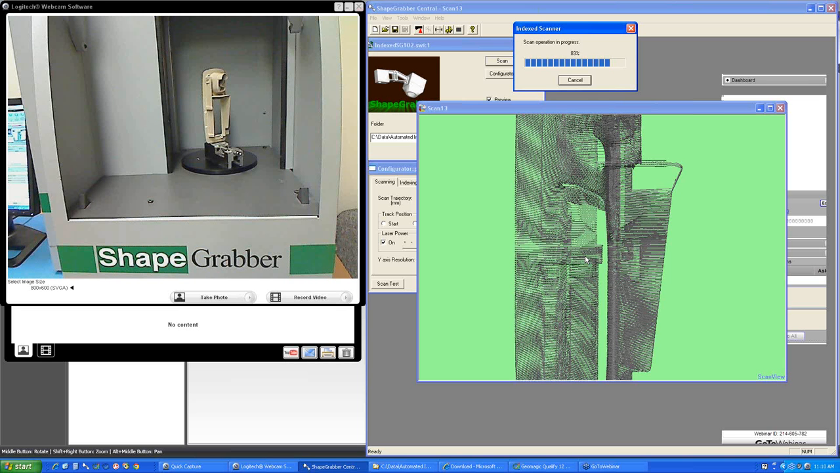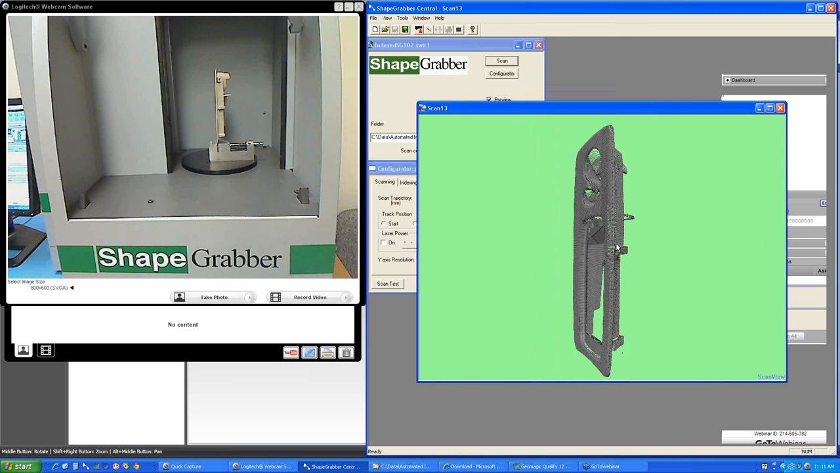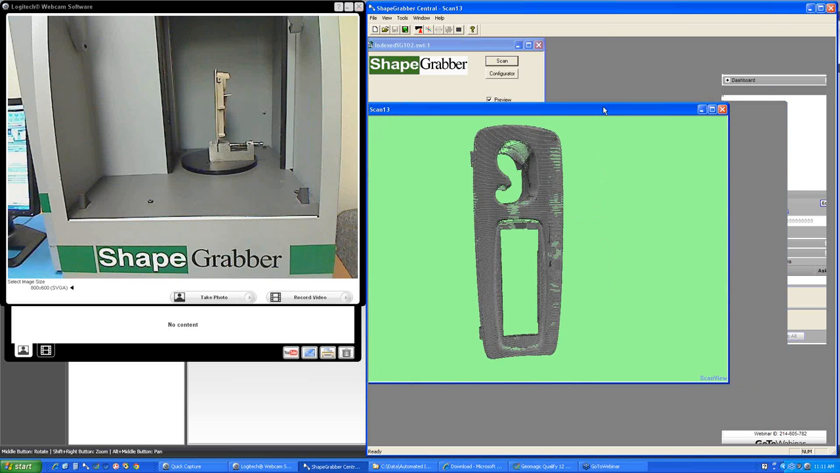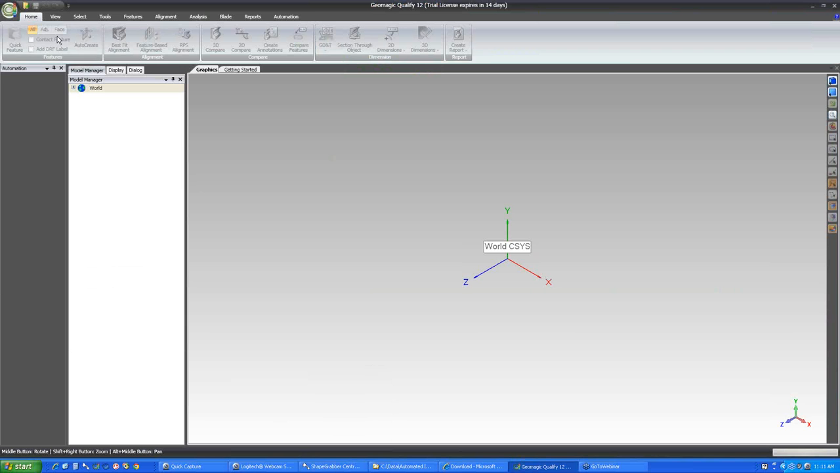Okay, so the scanning is done now, and again in this green window we can see the data that we've captured. This is nice, clean, organized data. Very little post-processing is required to make use of this data. So now I'll switch over to the Geomagic Qualify inspection software.